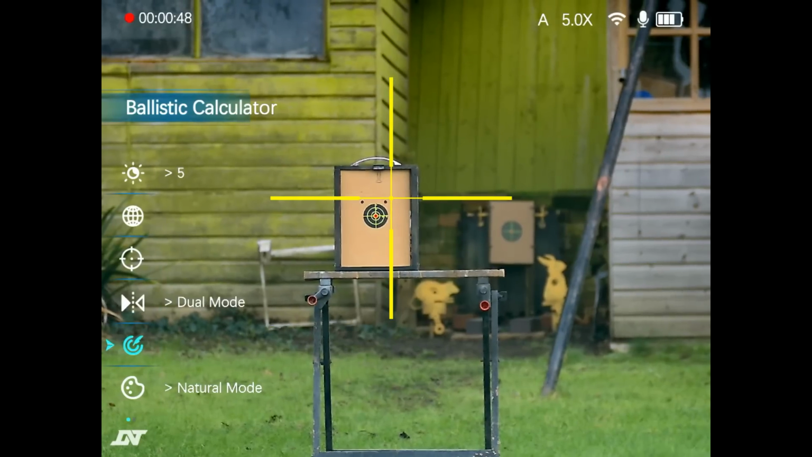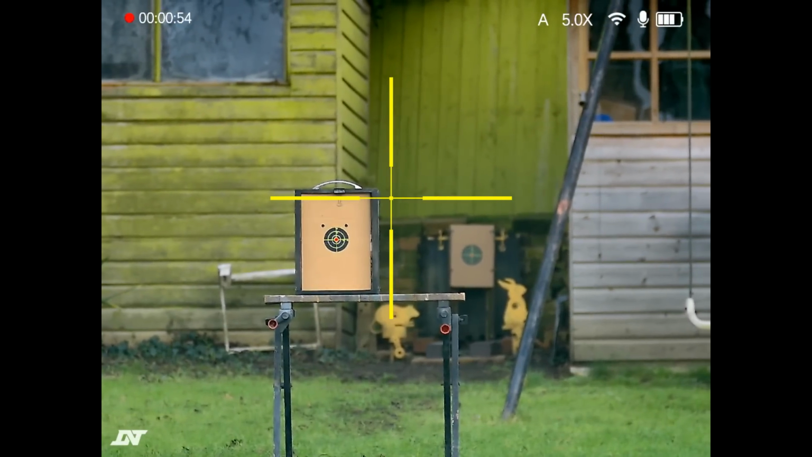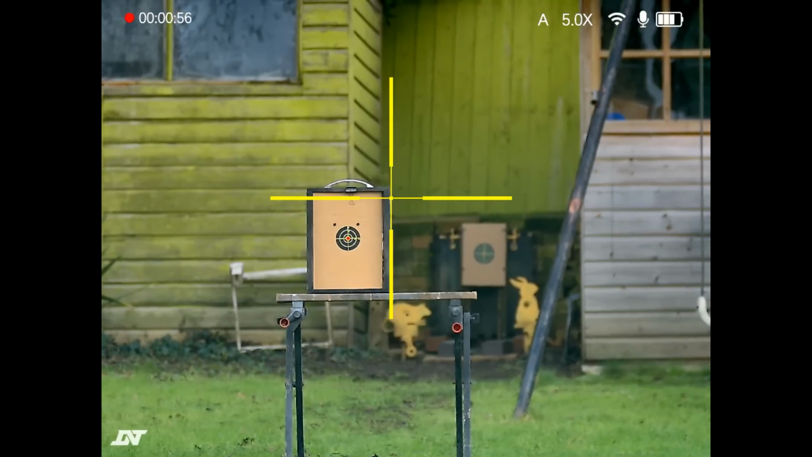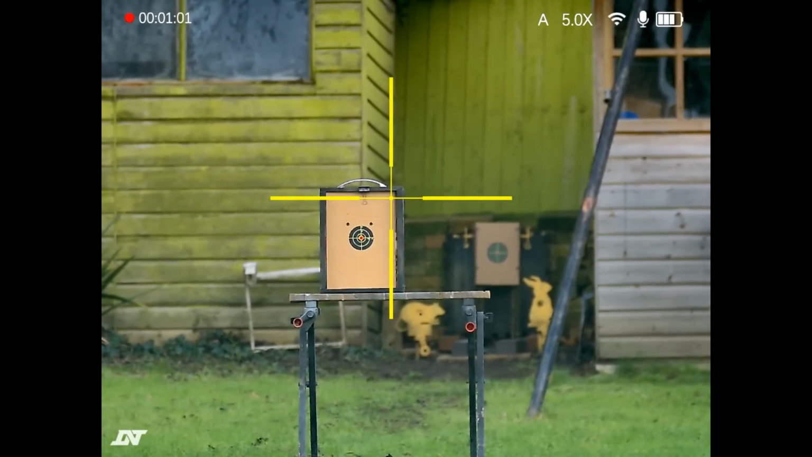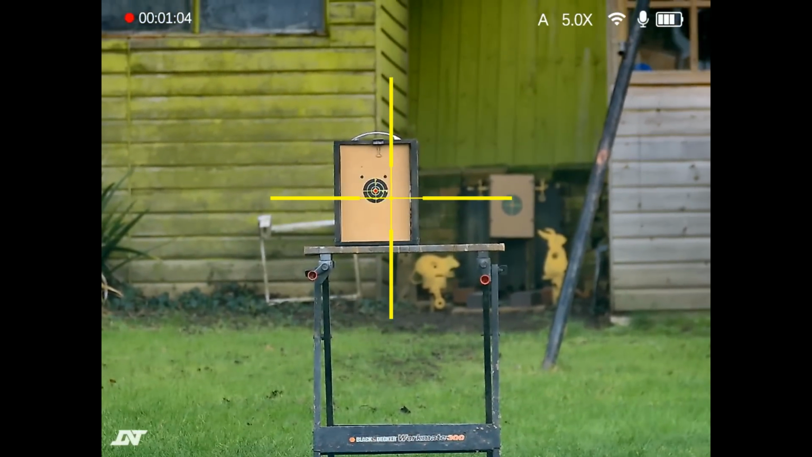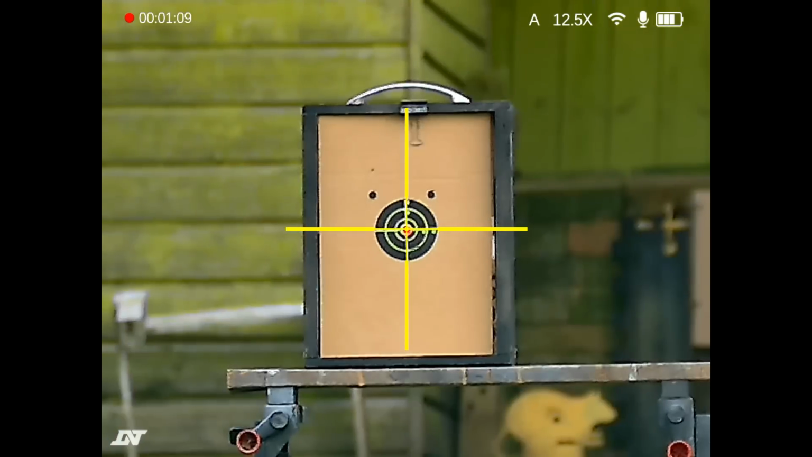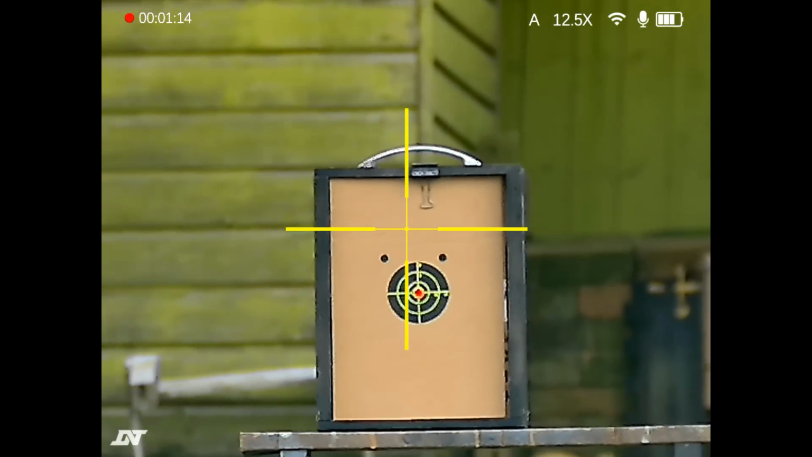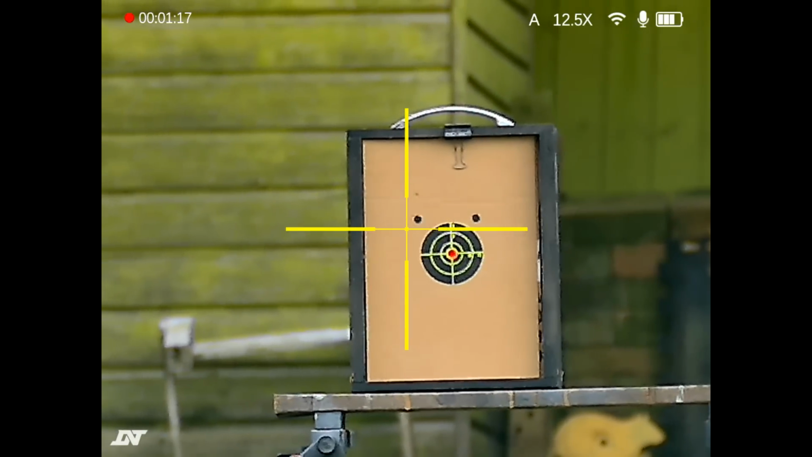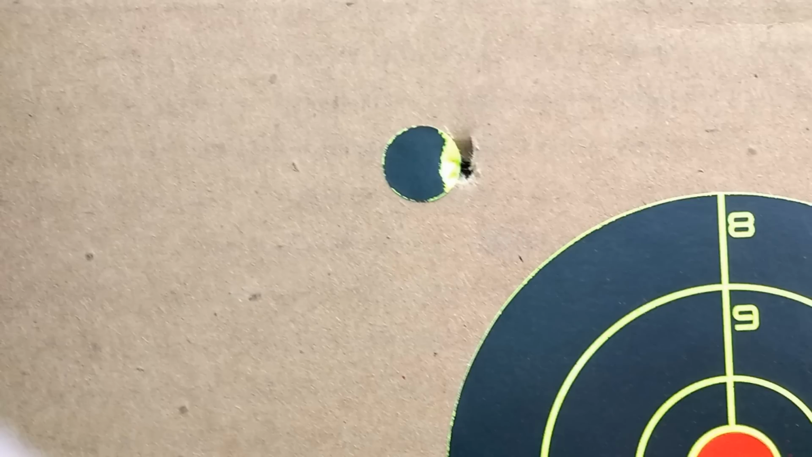So we'll come out of the menus, we'll load up. I'm going to shoot one shot, just to make sure that I'm still zeroed in. Now I haven't tried this, so this is a first for me as well as it is for you. So we're going to zoom in a little bit on there. I'm going to aim at one of those black spots actually, I think, and see how we go with the zero. Oh, there we go. That hit it a little bit to the right, but it still hit it.